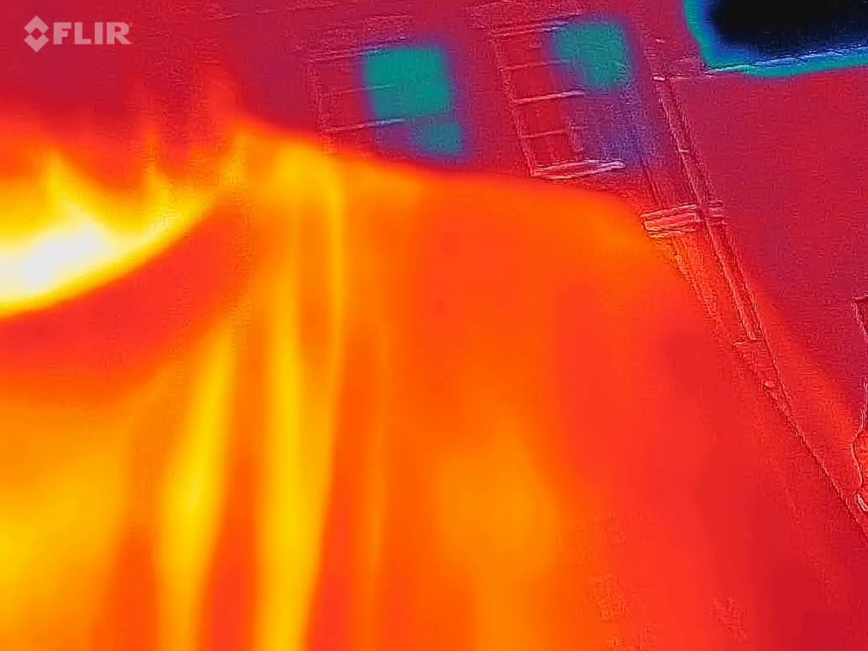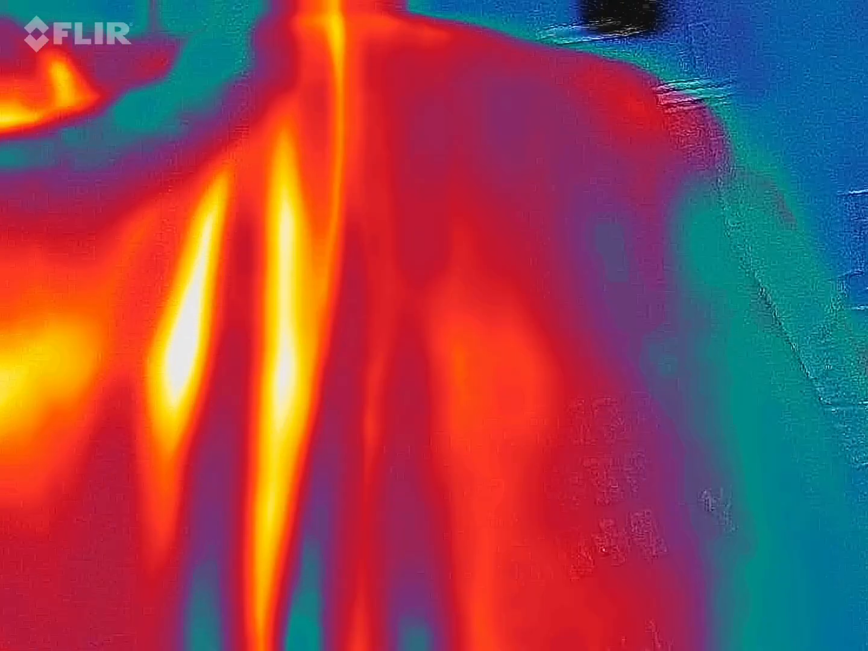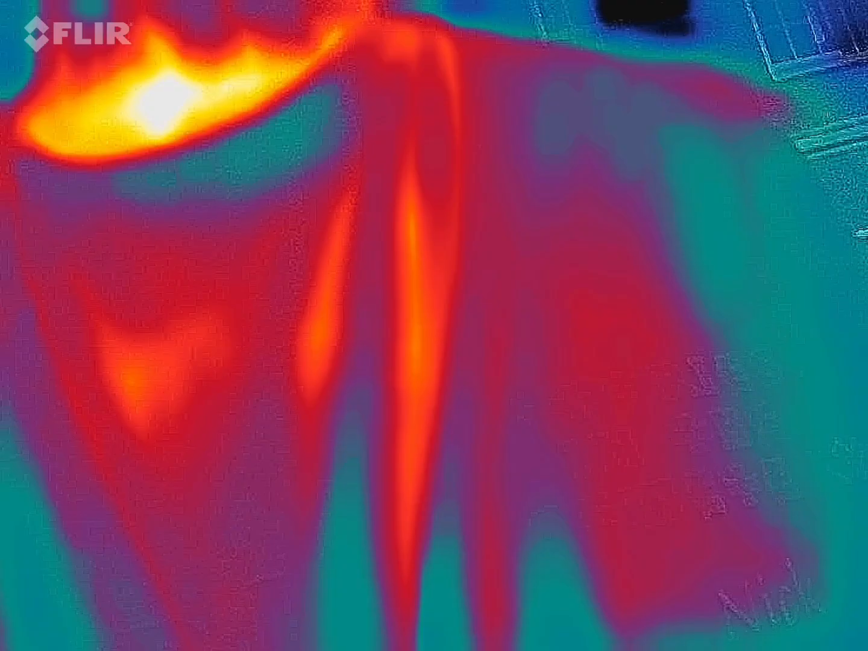First thing we're going to be using, thermal imaging. So this is a FLIR thermal imaging camera. This is going to be the camera of choice for tonight. When I say that this is a FLIR, this is an attachment for a cell phone. This is what firemen would use to actually just throw on their phone and go run into a burning building. So this is the real deal.